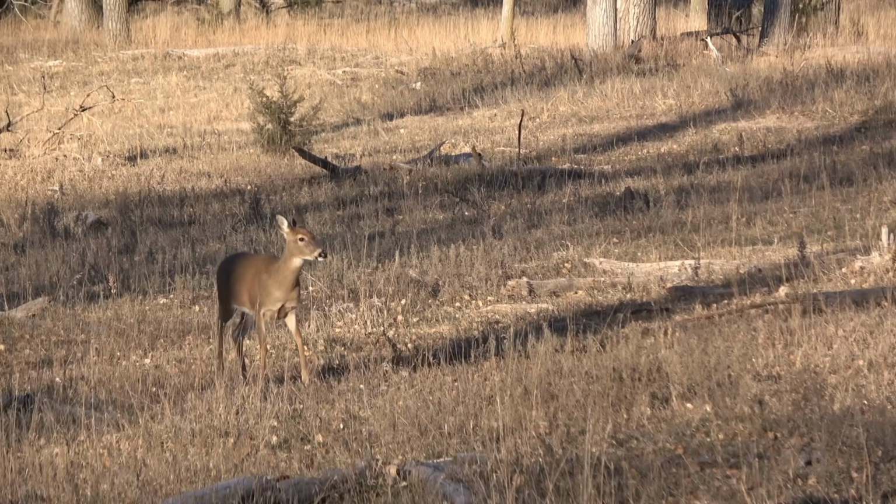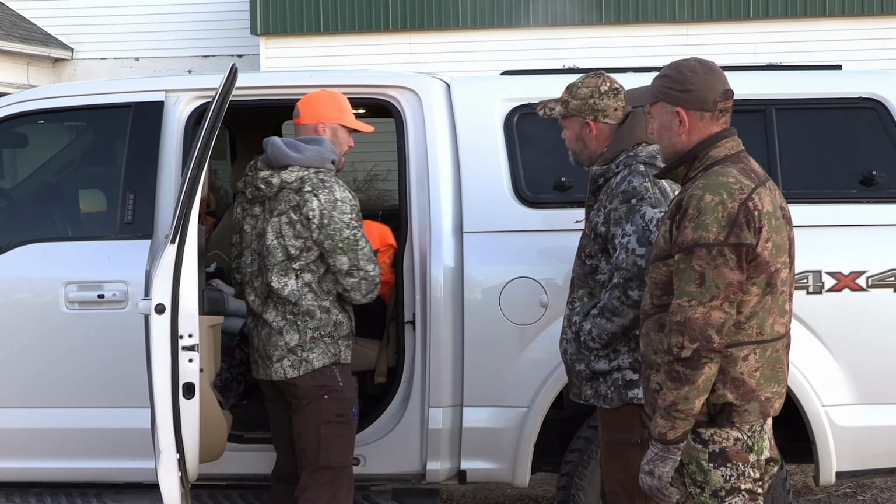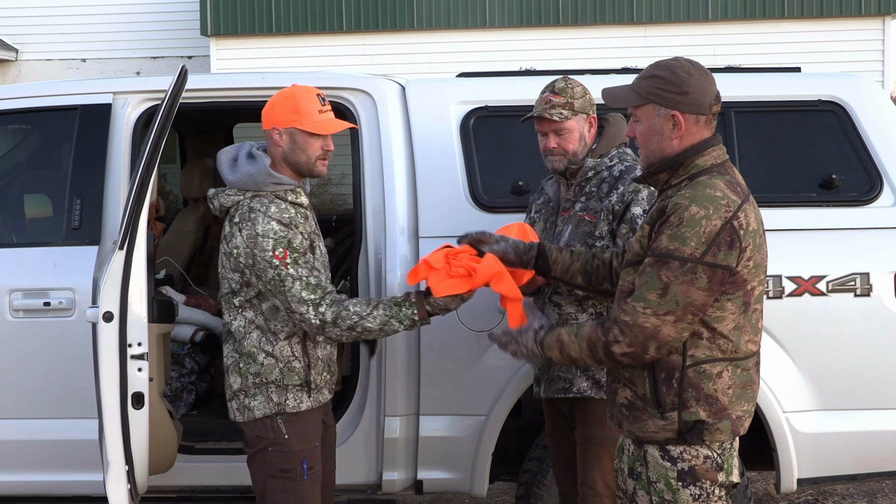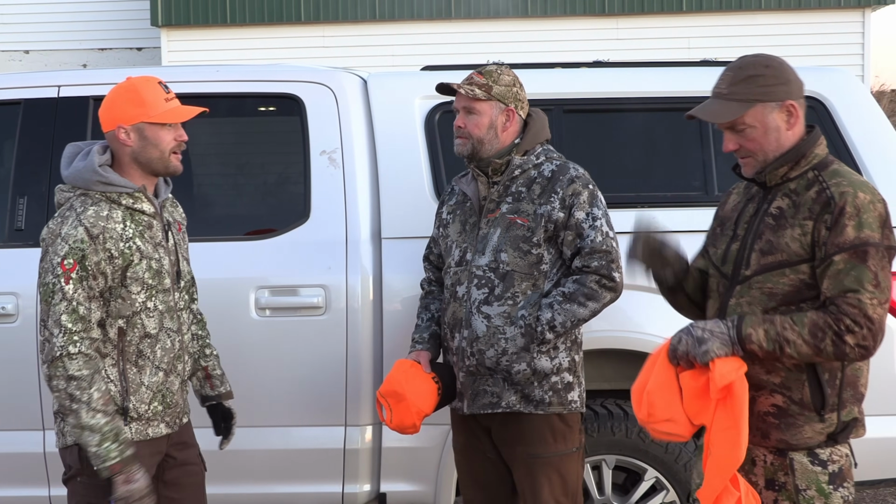Before we go out here, it's important by law that we wear hunter's blaze orange on top and bottom. So you have to display a vest and a hat at all times. And we'll get you out there, and it's going to be a good hunt.